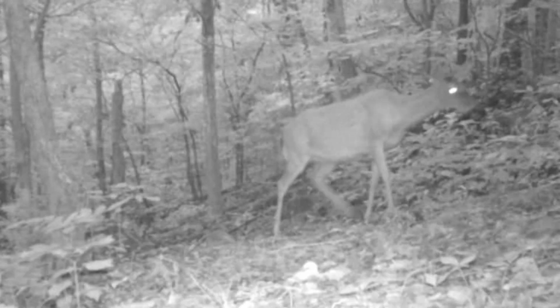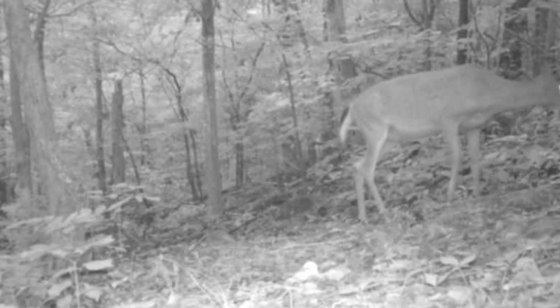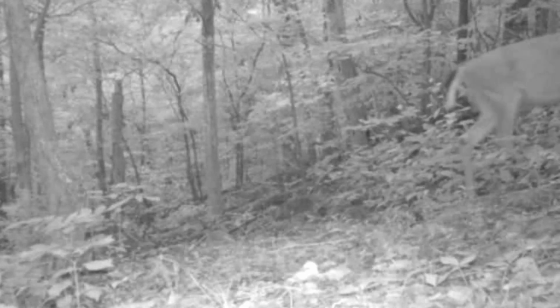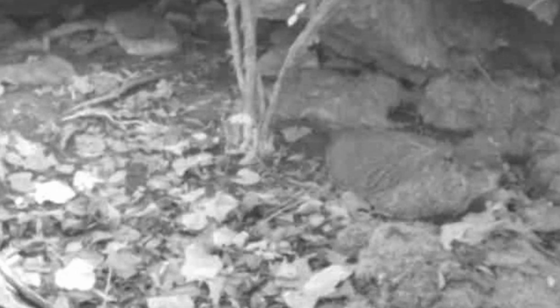Come daylight, the deer back to foraging around this old pond. They love it too. All the animals do. They all share it though. And out on the trail, the old deer about daylight moving around. The old groundhog's up early, but he's still taking him a nap there.